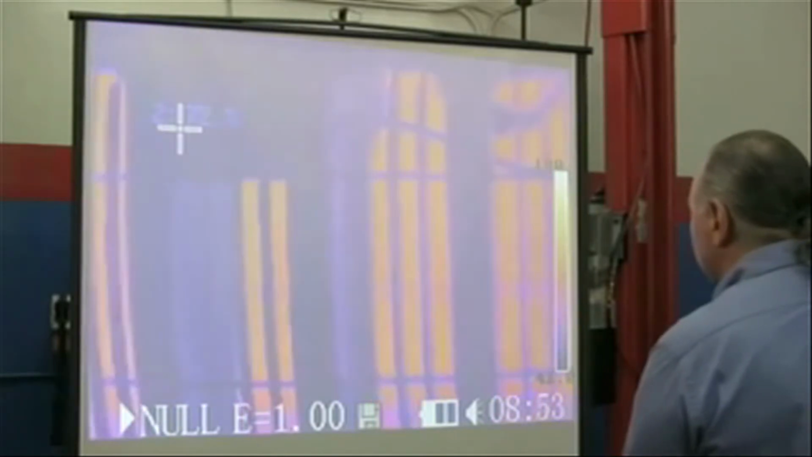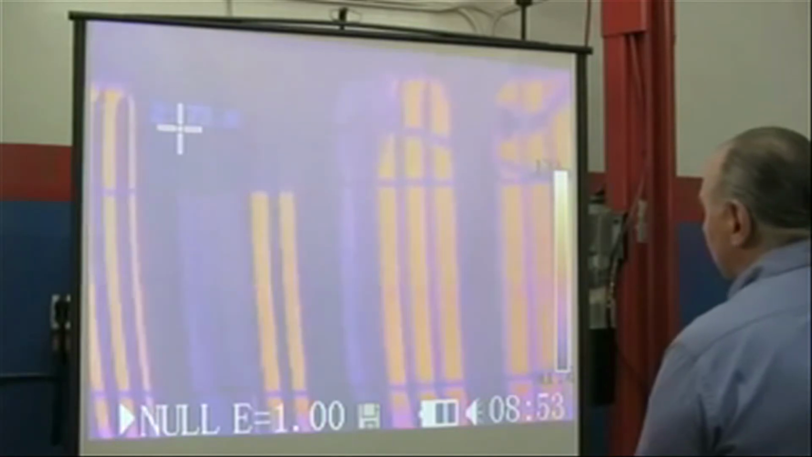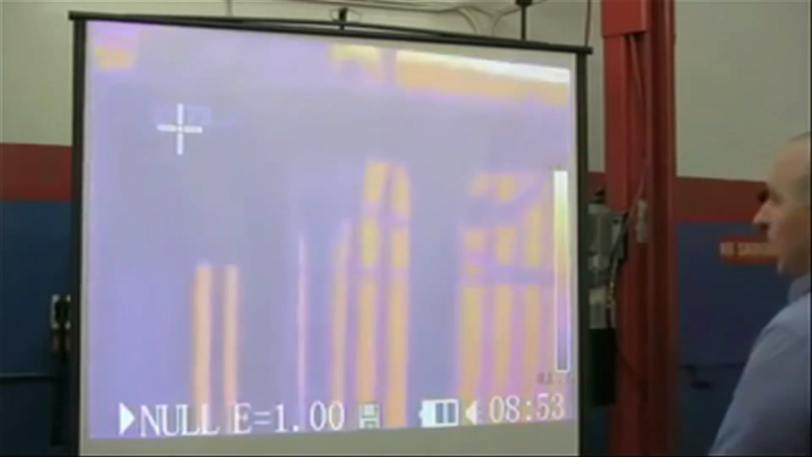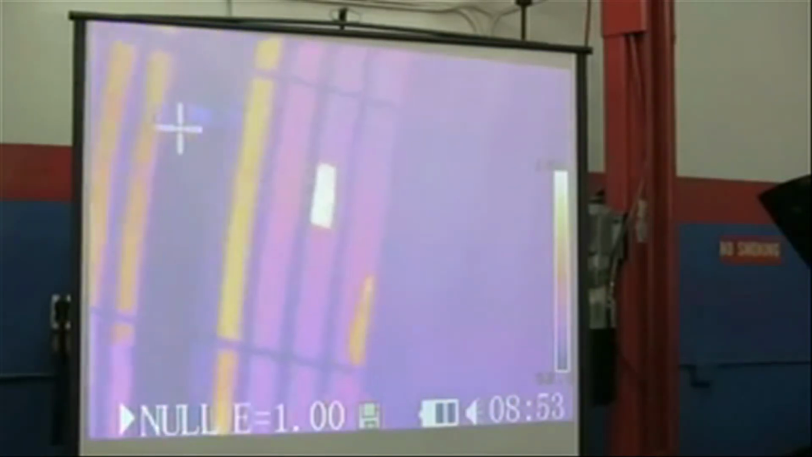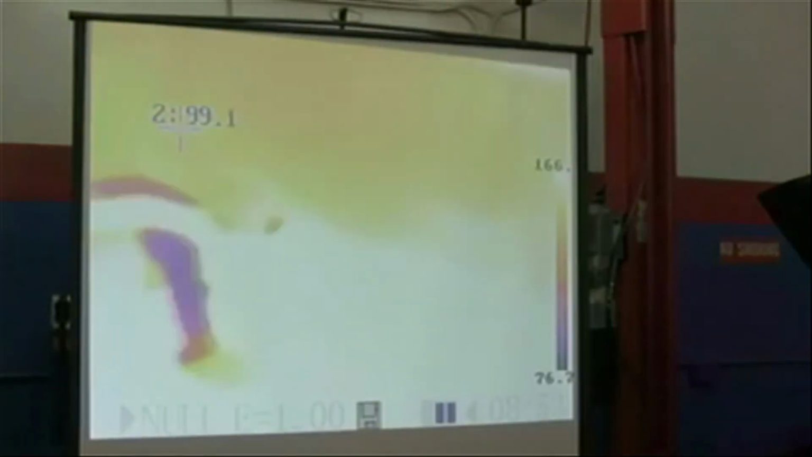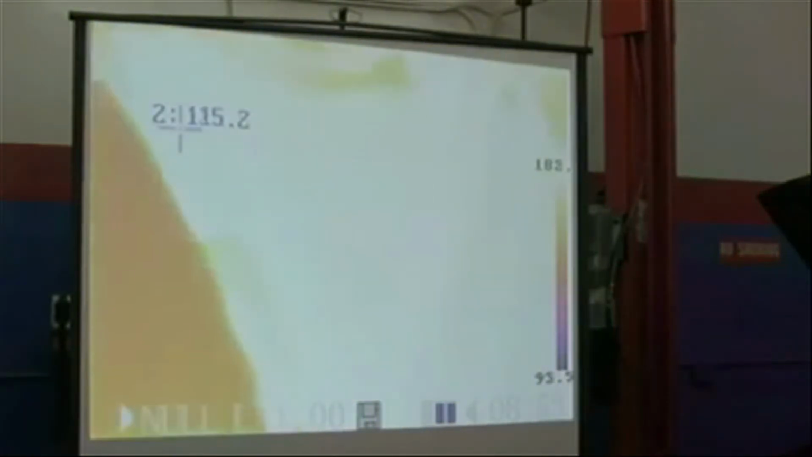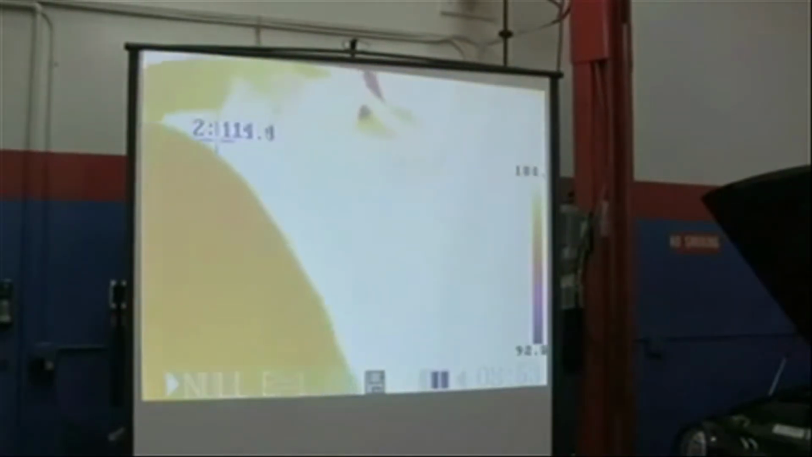So what is this used for? Basically, this is a very good tool to use to see if there are any problems in the condenser, any clogs. You can also, I'm going to show you what an alternator looks like. Not that we're doing alternators, but you can see how hot that alternator actually is.